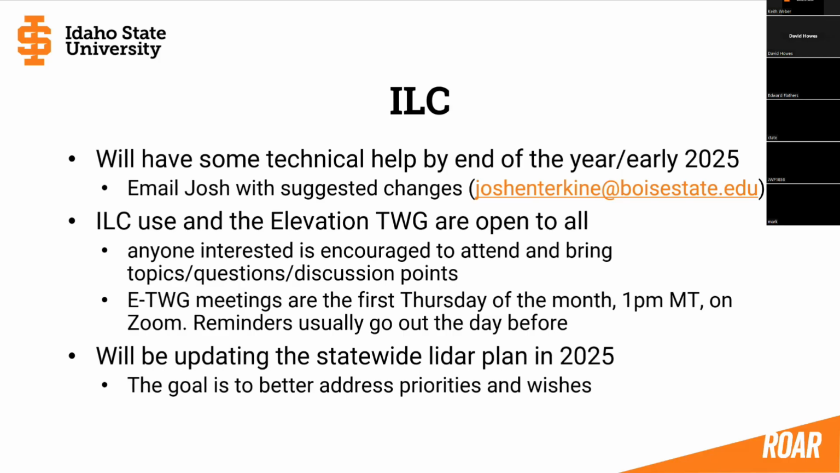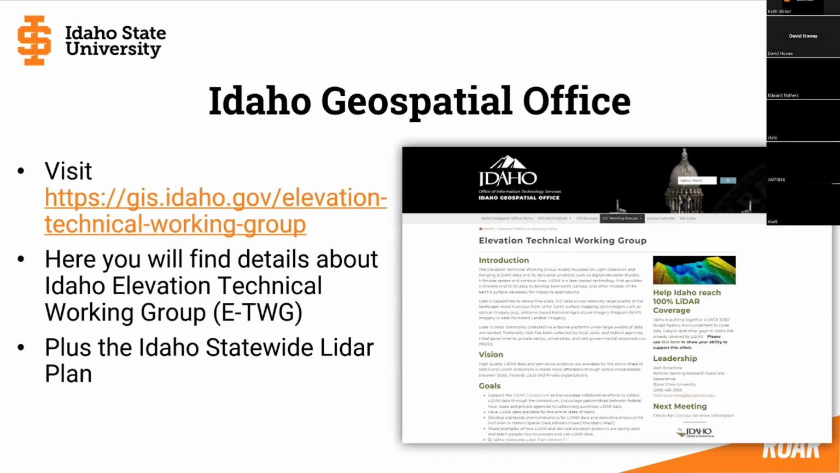Things may have changed in those areas, especially some of the more mountainous areas. We may have seen some landslide activity in some places, and sometimes we may not even know about that. That's what we need to start thinking about: where should we recollect data? What are the priorities, and so on. So put your thinking caps on about that. If you'd like to participate in those discussions as part of the eTwig, Elevation Twig, certainly take part and participate in those discussions.